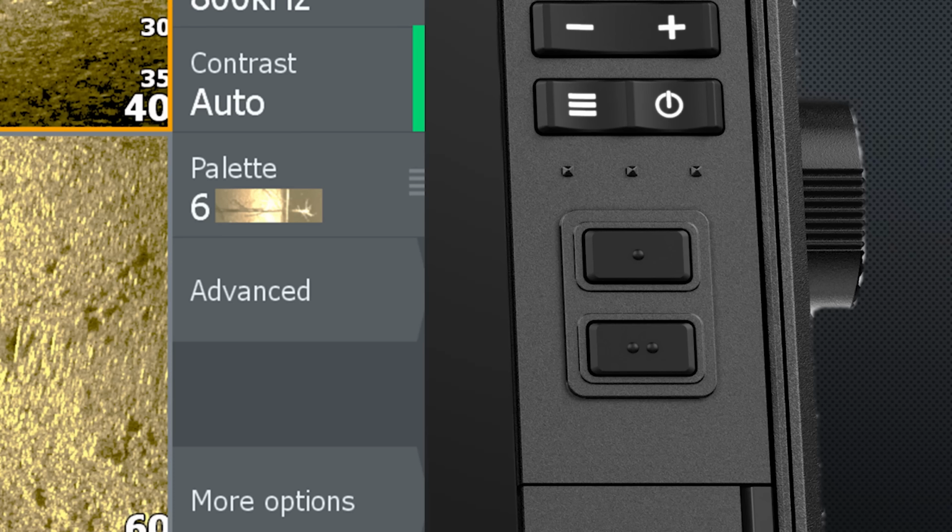Because the 10-inch is the new size, it's the new unit in the Pro series, I want to spend a minute and talk about that right now. These units are going to come in at $2,799 with their 3-in-1 ActiveImaging HD transducer, or $2,599 with no transducer. The unit also has 2 programmable quick keys on it, where the 9 has none and the 12 and 16 have 4.